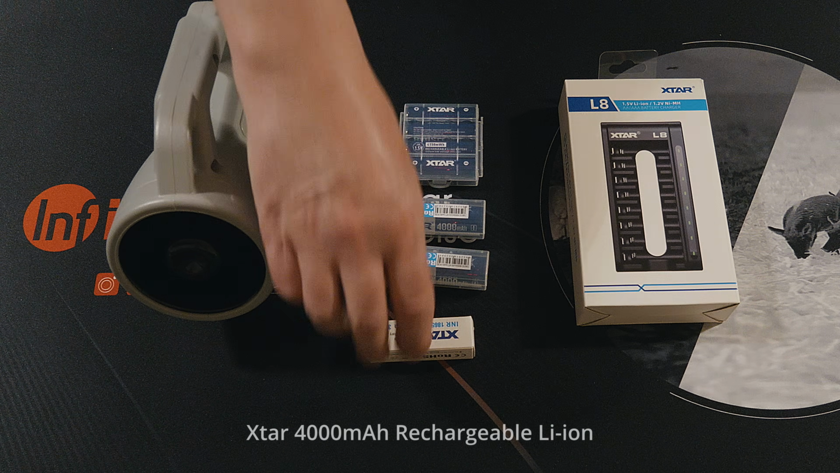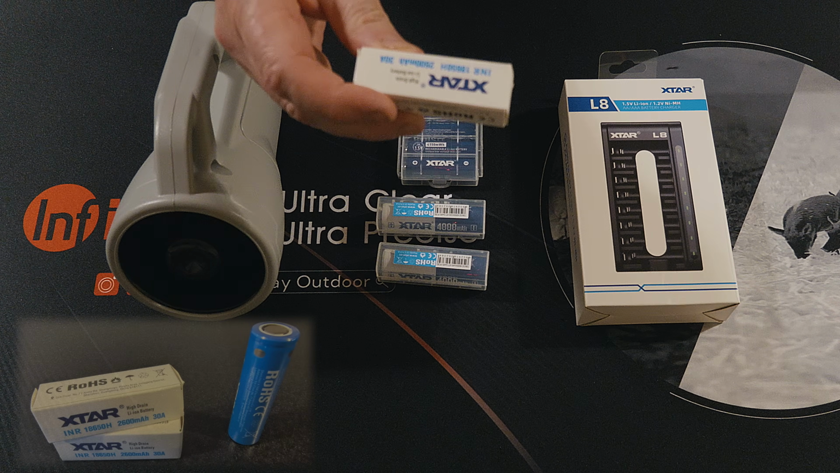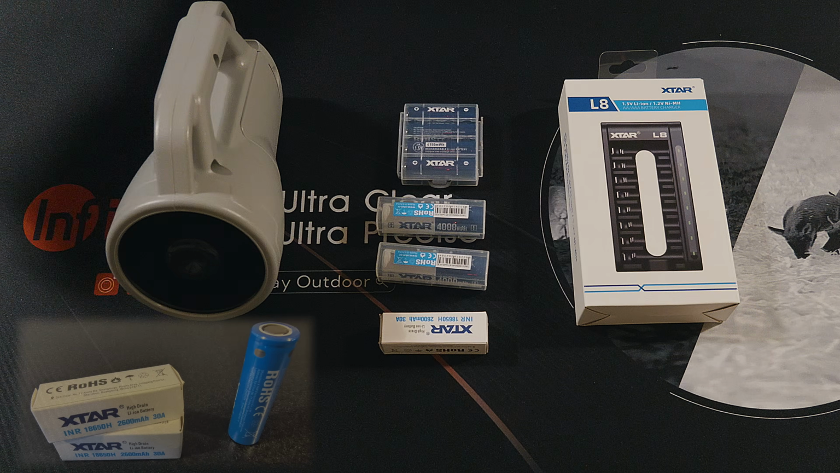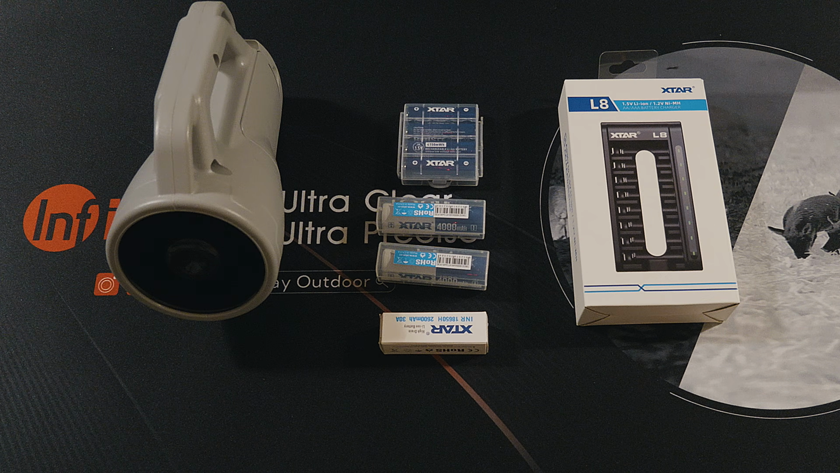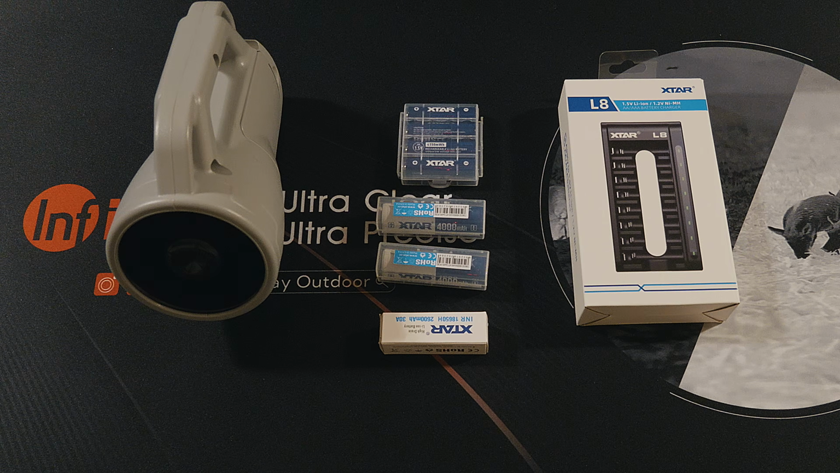I've also got the flat top ones as well, which they sent me, some 18650, because I asked them if they could send me a couple of them because I did have some items that took those. So all been good with them. Anyhow, they contacted me just recently and asked me if I'd be interested in having a look at one of their universal chargers. I said yes, I'd have a look at it, and again, it's been an excellent product. I'll clear these and I'll come back to you with that charger.